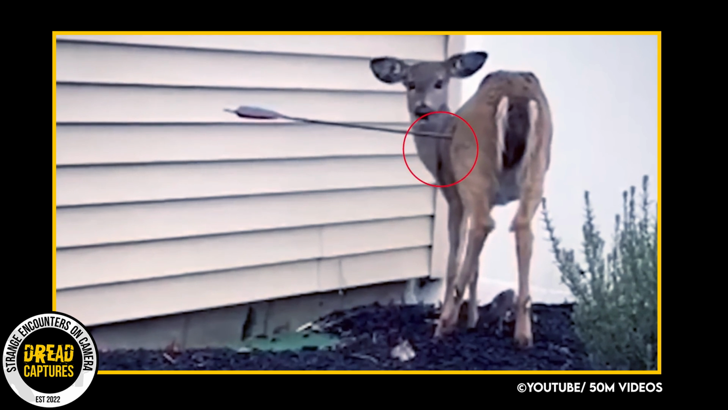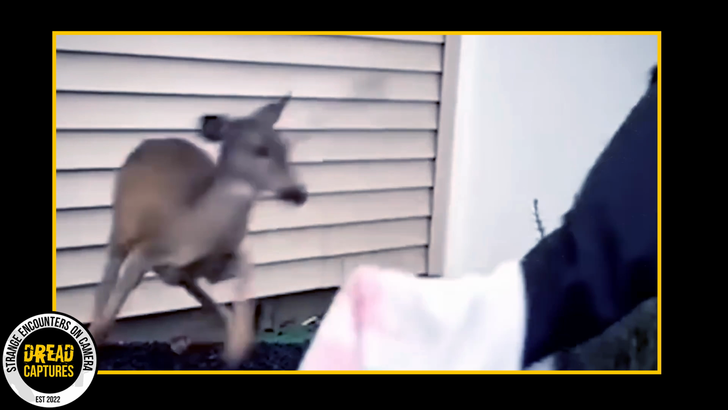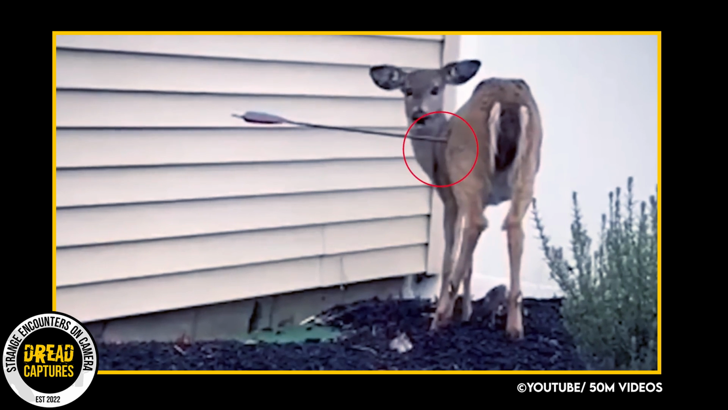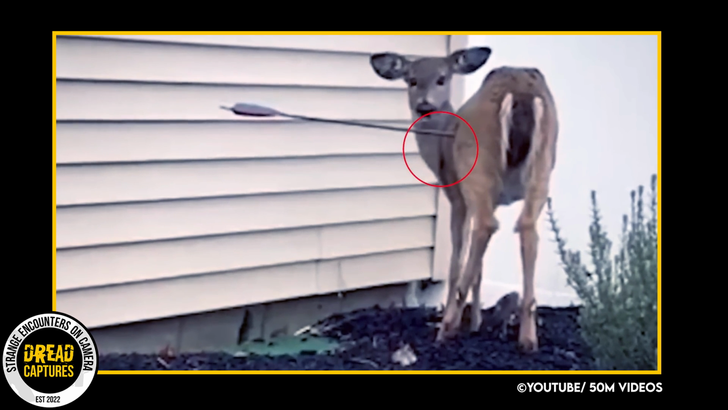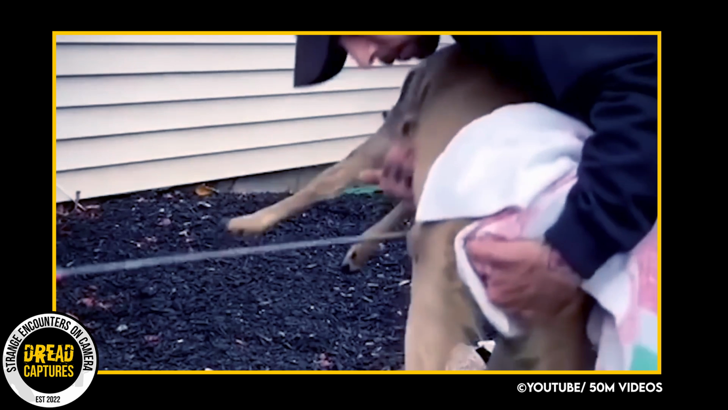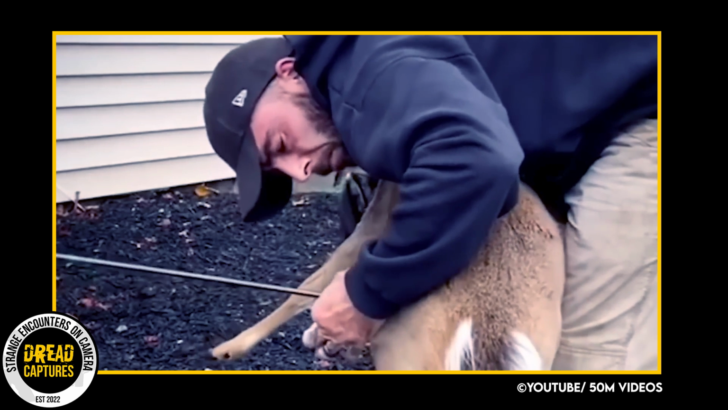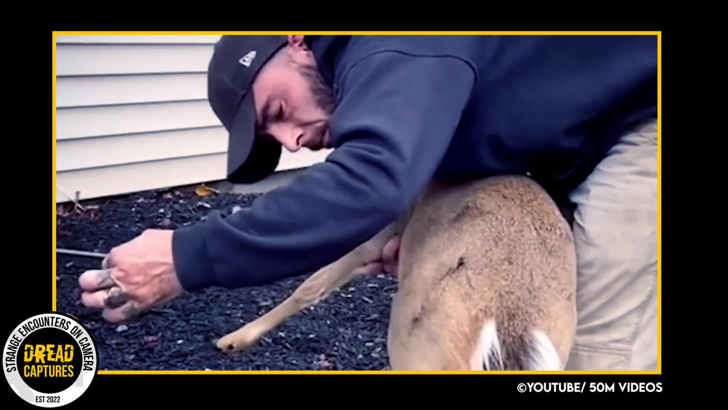As word spread, people were looking for the deer in hopes of helping out. One day after work, a man pulled in his driveway. Surprisingly, he saw a young deer next to his house. He thought, well, this is strange, but then quickly noticed the arrow protruding from his side. The man was unaware that this deer had been the topic of the town conversation, but he sprung into action. And the deer, seemingly unfazed, was pretty lackadaisical about the whole situation.